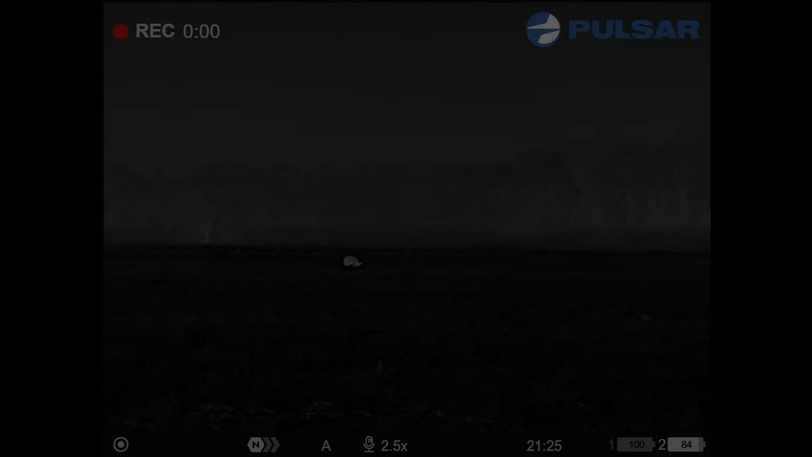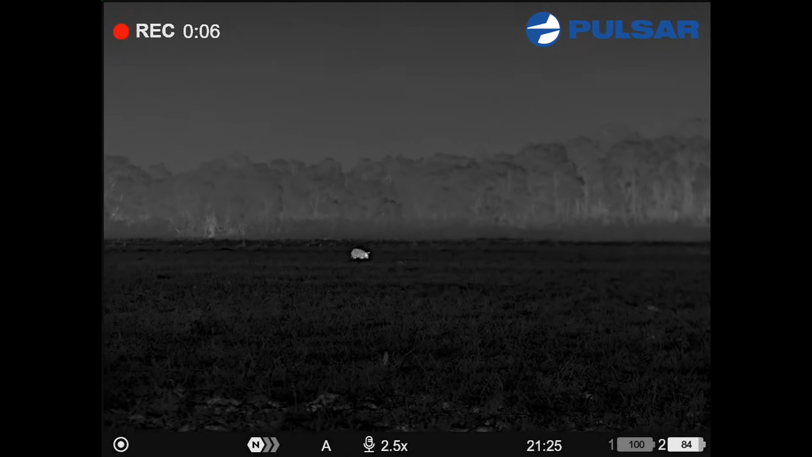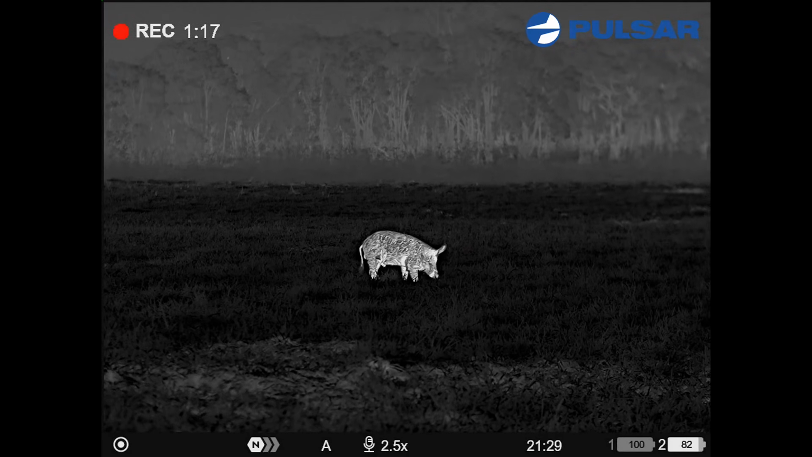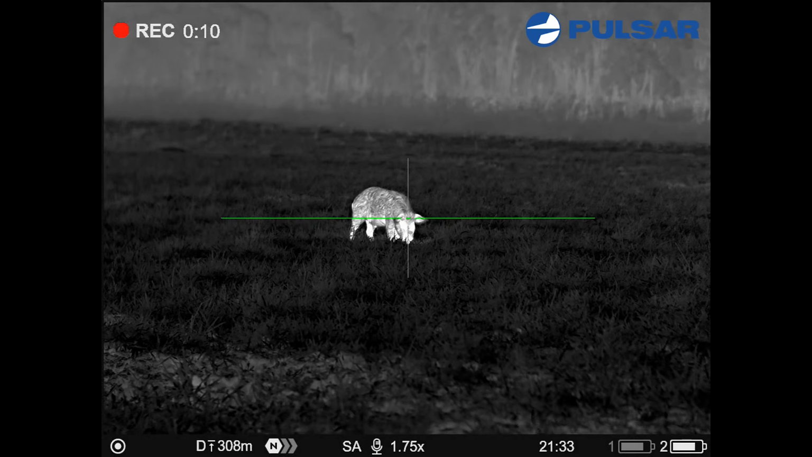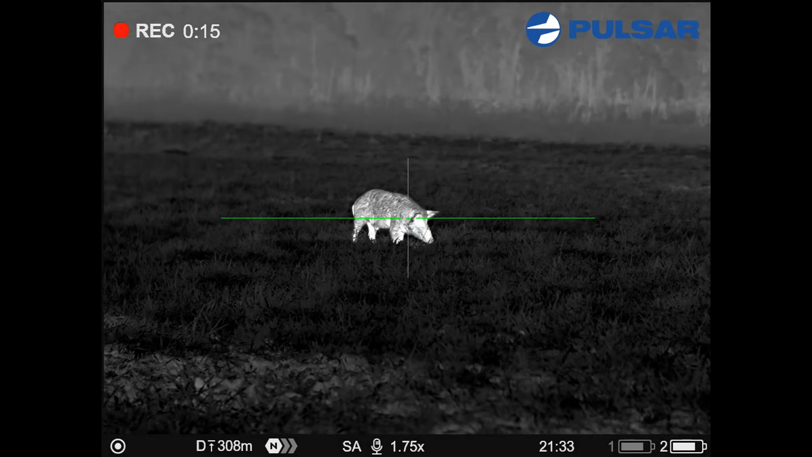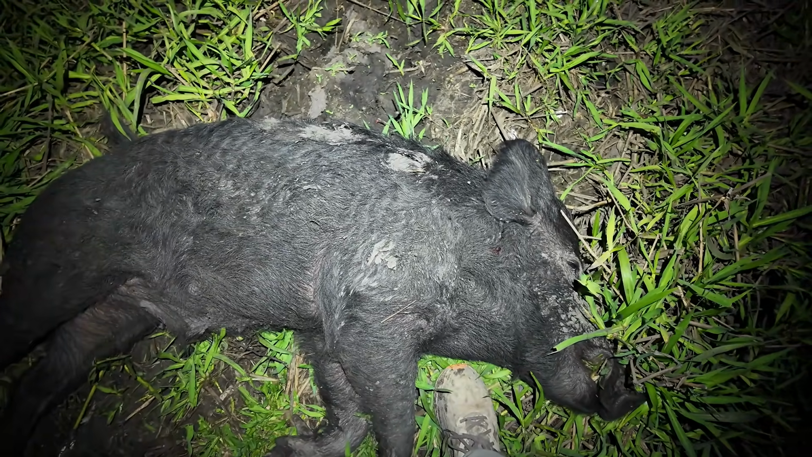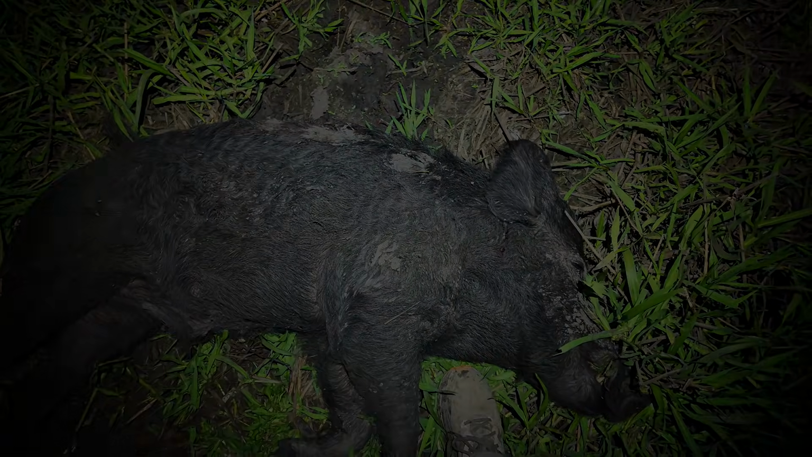Very cool. That's not a bad looking boar feeding down there towards me. I'll go a little bit closer, have a conversation with it. Hey pig! Hey! That's a really good sized pig. He did not care that I was there at all. In the end, I yelled at him. Didn't even stop eating, just blasé. Not used to being shot with thermal out on these big open plains, that's for sure.